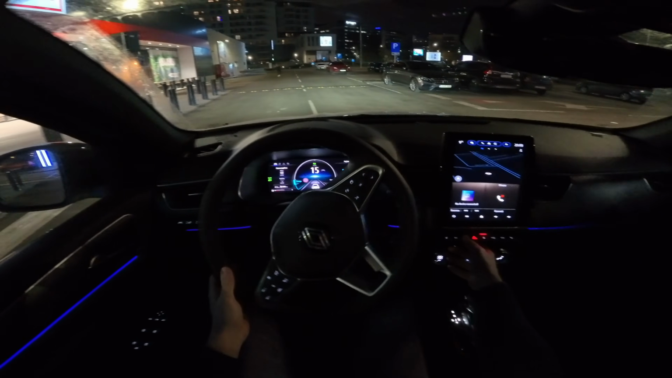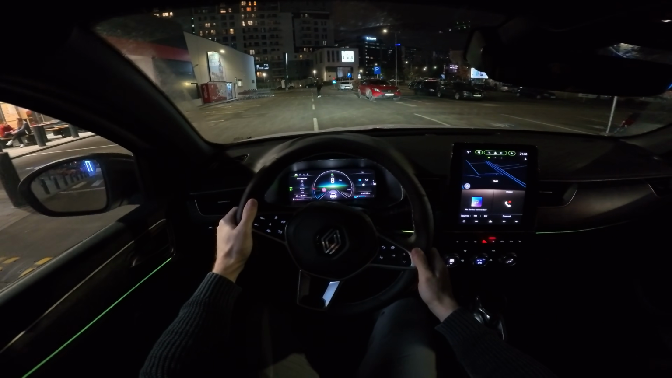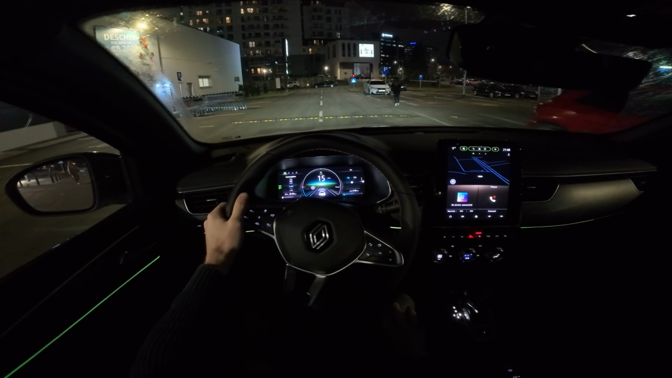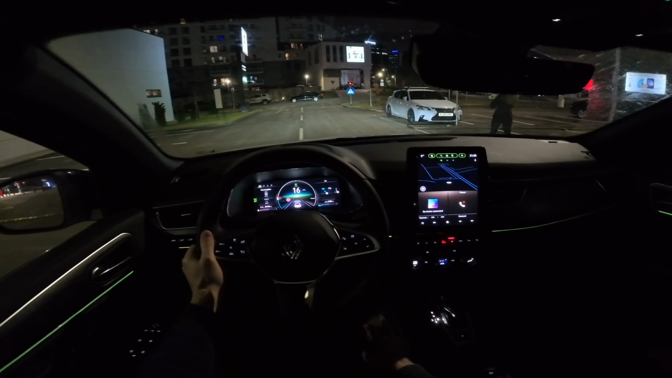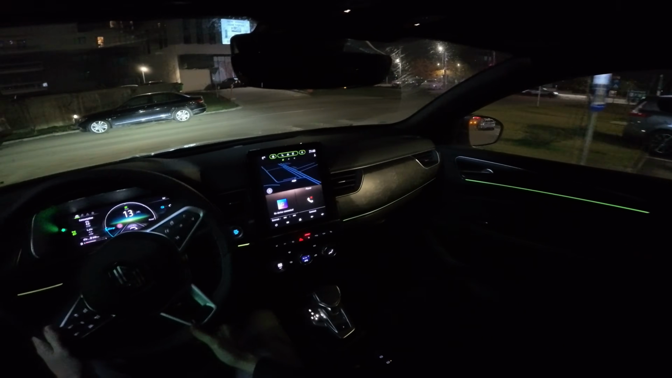Also, I want to drive in eco mode, by the way, so I will put it in eco mode. It's much easier. Also, the car has a few different driving modes. When it comes to the steering wheel, it can be stiffer, it can be softer, so that's quite nice.